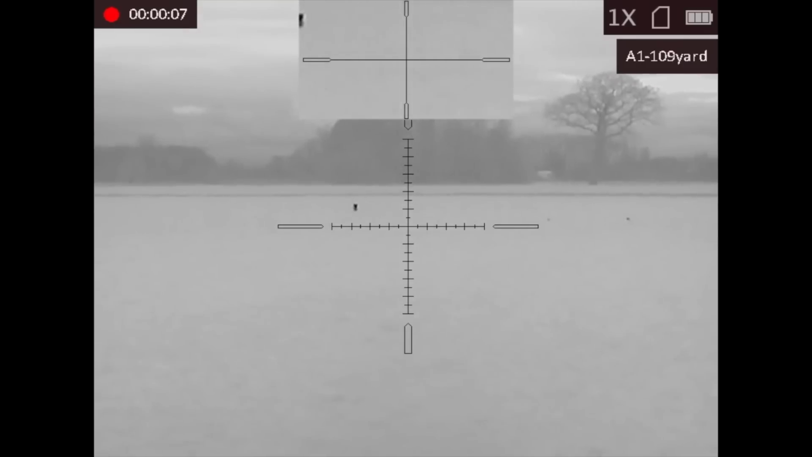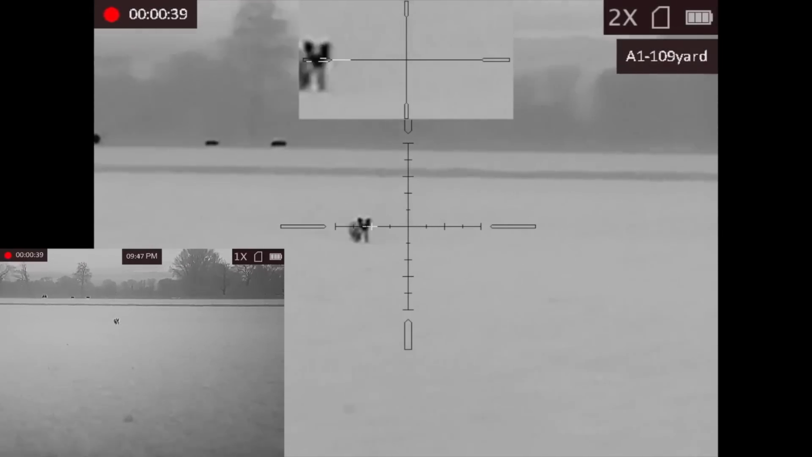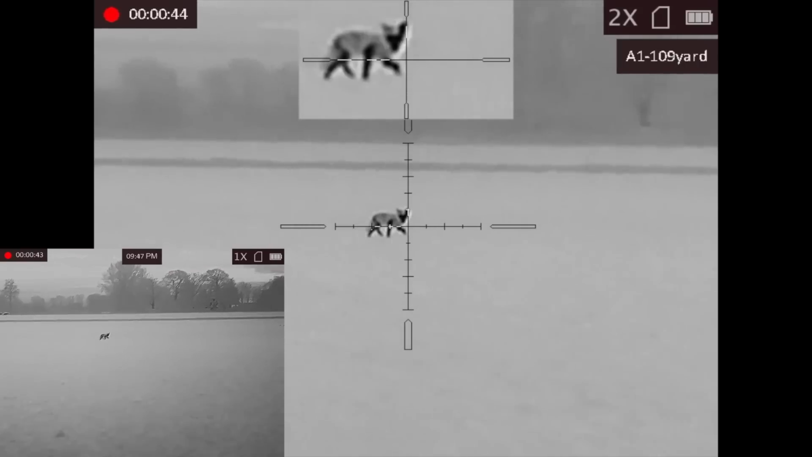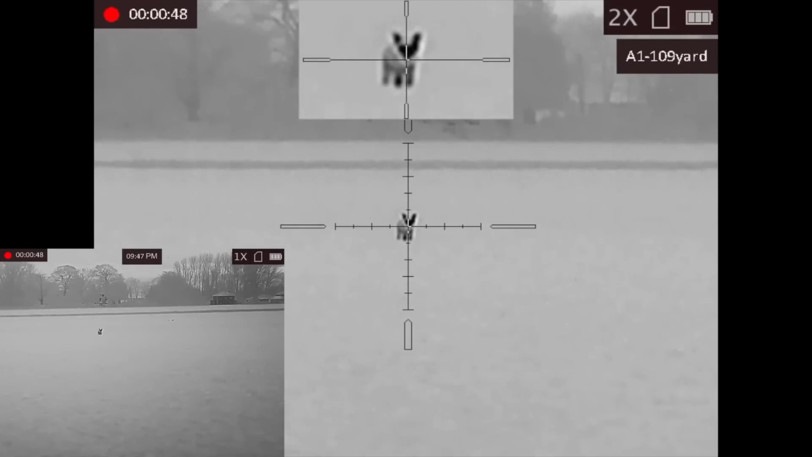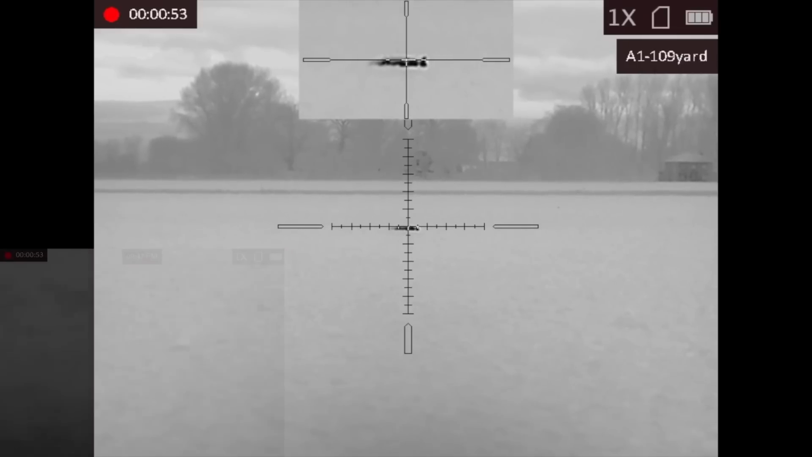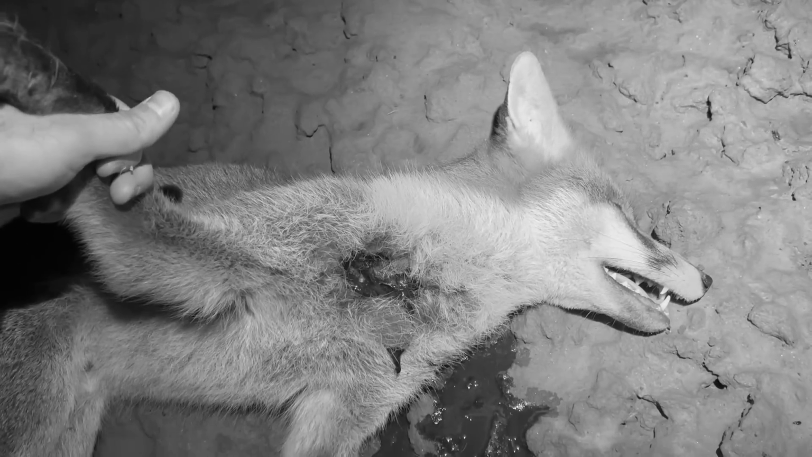This fox, I was quite surprised it actually didn't bolt, because the caller fell over on the roof. But once again, as I'm filming it through the Stellar scope, Rick's just to my left, and he's filming it using the Griffin spotter, which I've put here, a little picture in picture. No dancing around for that one, it was straight down. Talk about dropped on the spot with a perfect bib shot straight to the heart. Wow, absolutely no mistake in there.